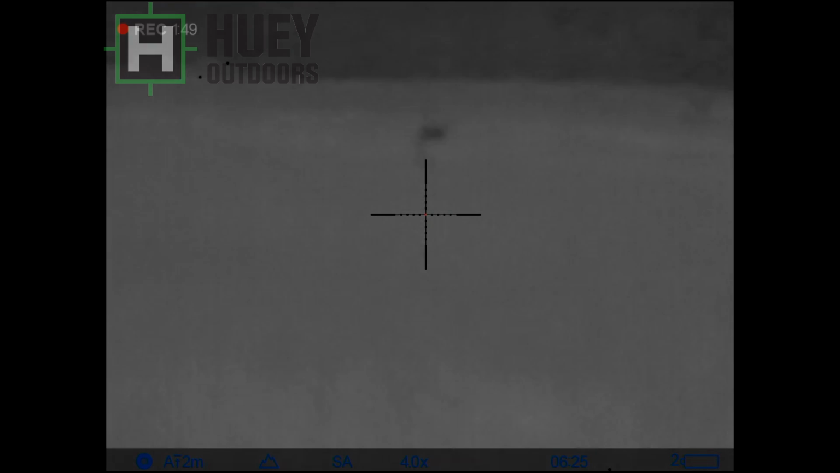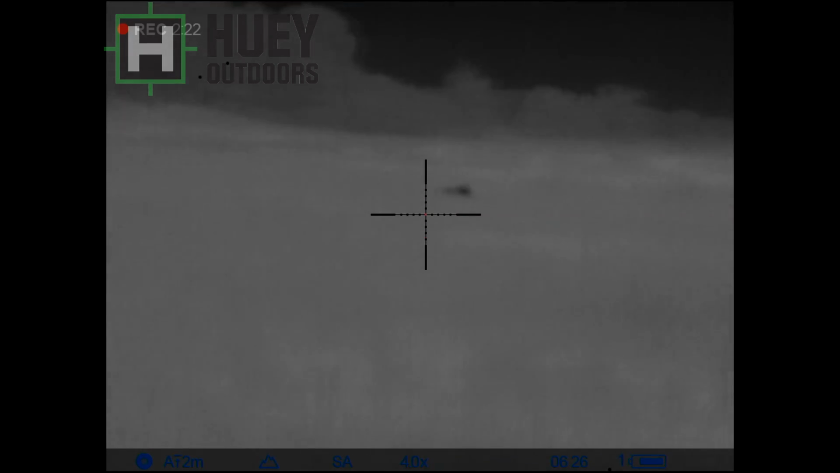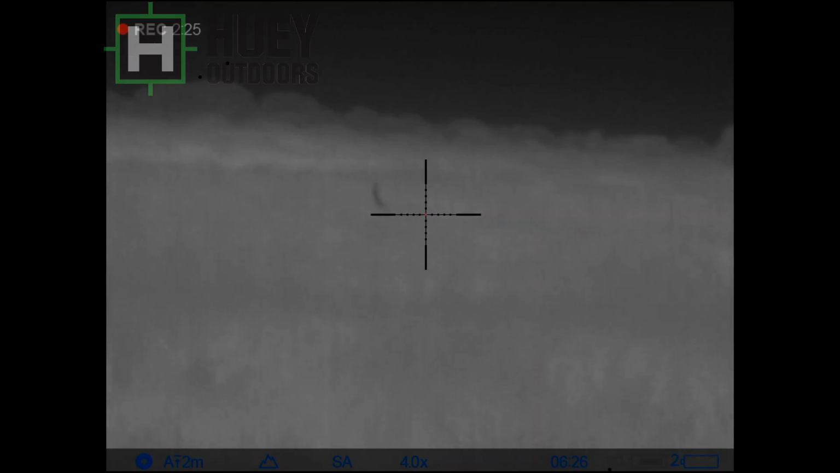Went down. Takes another hit here. He's had three. There's actually two shooters on this. He's had three 308 hits. And he's going to somehow manage to get back up and take multiple more hits. But he was a big pig. Every single one of these was a good solid hit with a good thump. But we don't have sound.